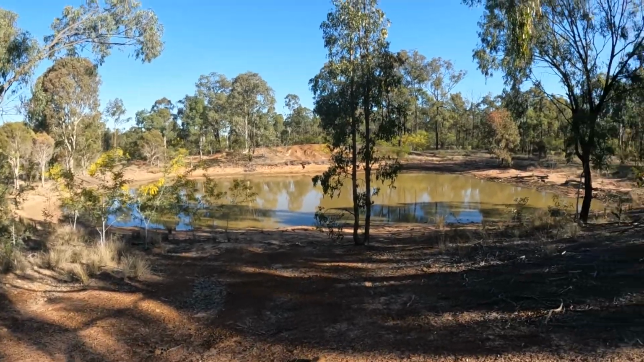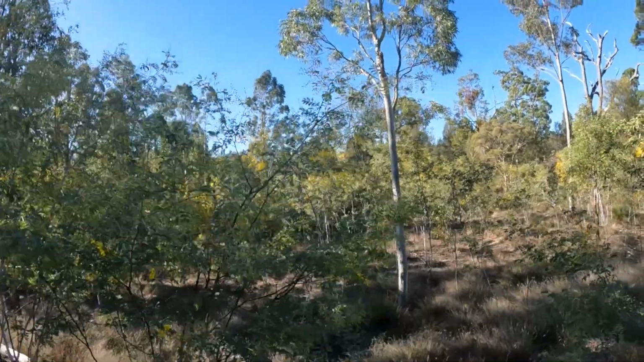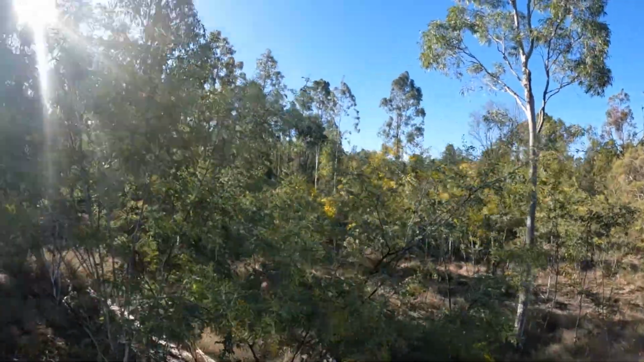Hey, something just took off. I don't know what it was. Anyway, I got to push a track. The fence is just over there, and I got to push a track.